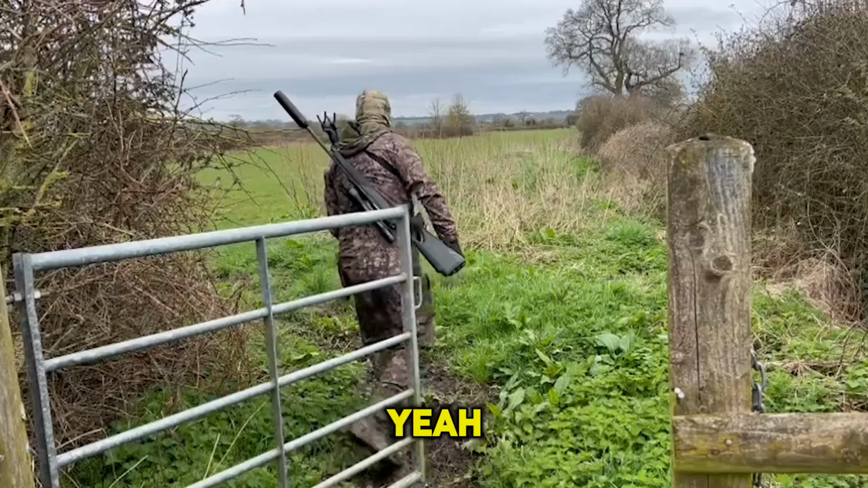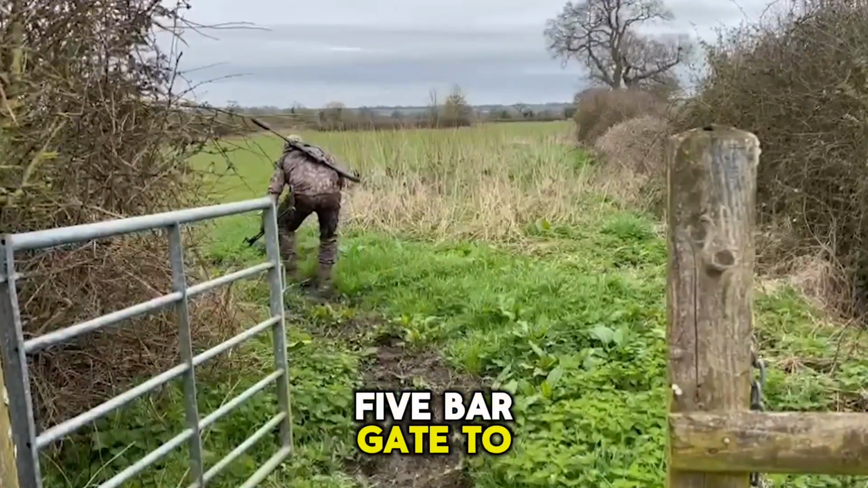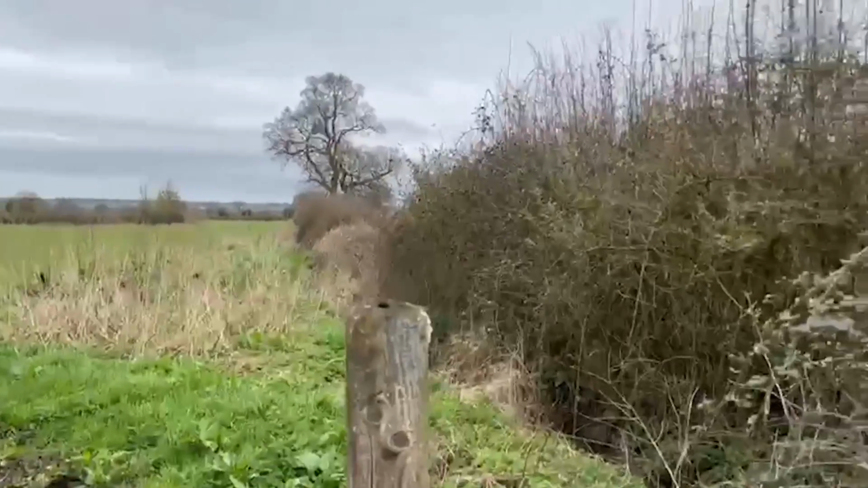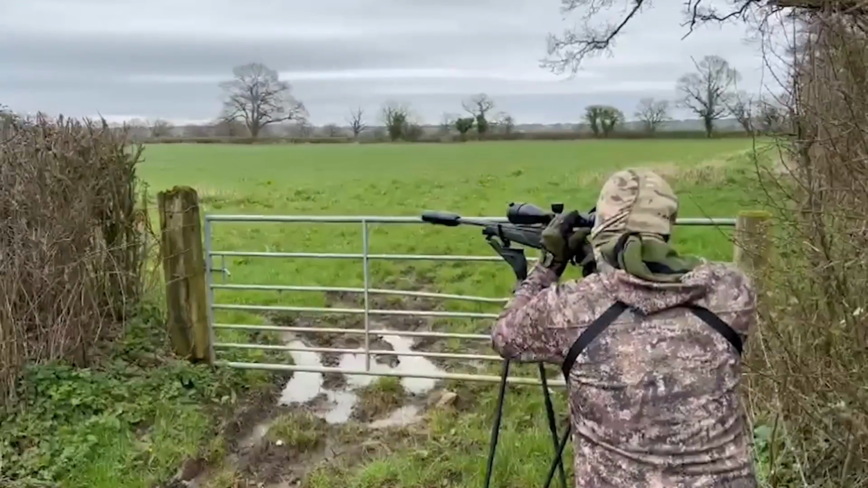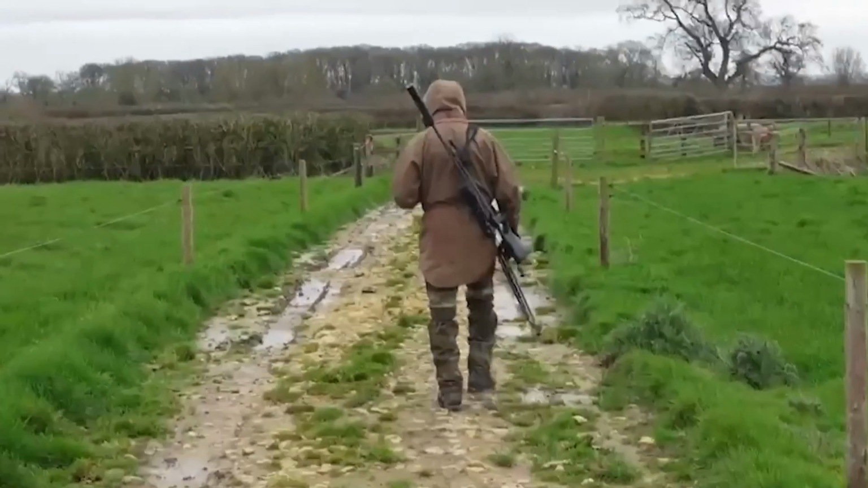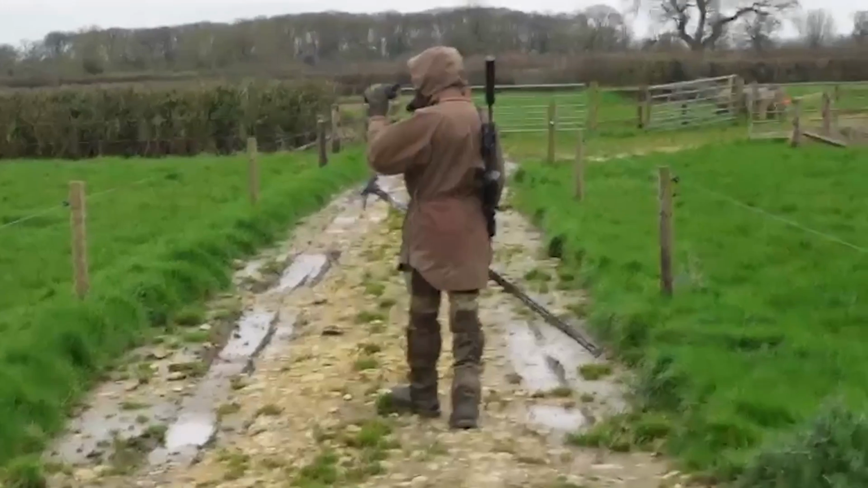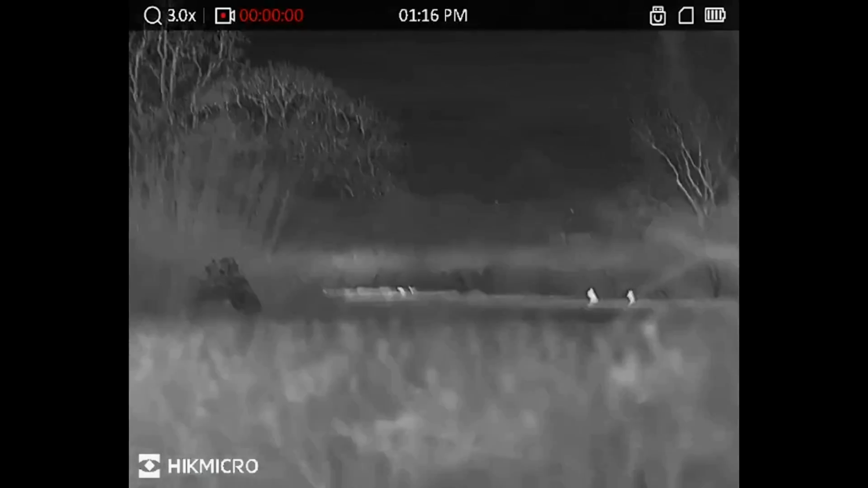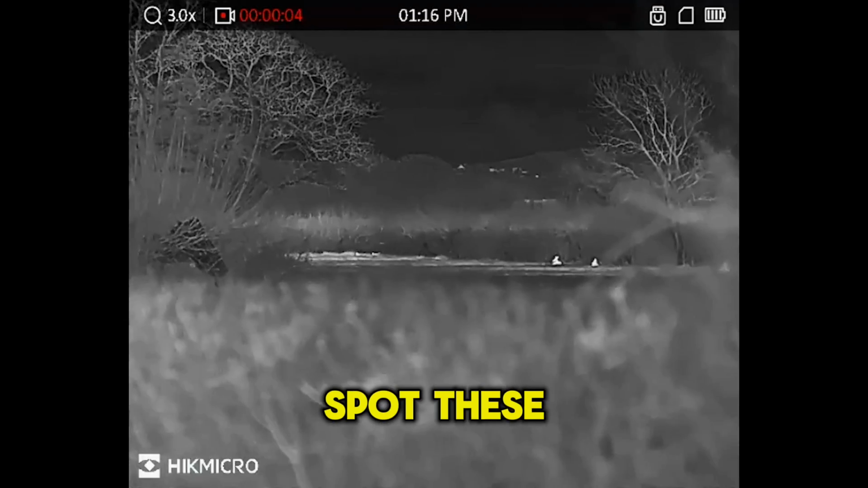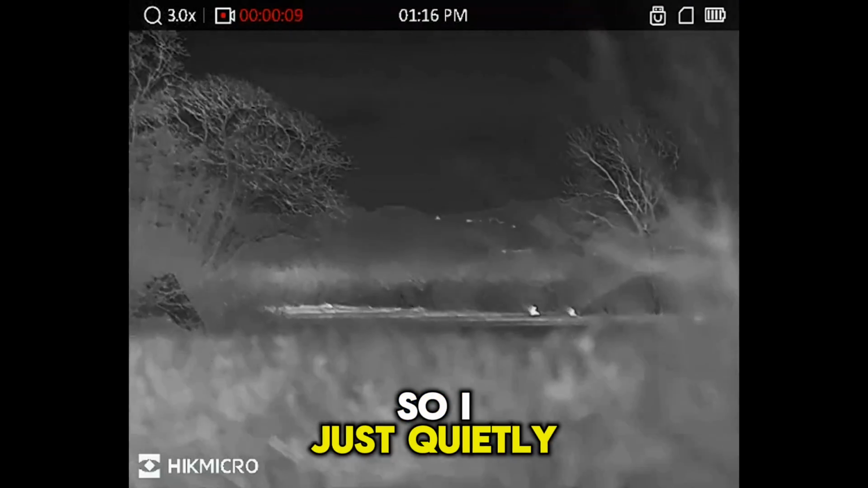Absolutely. Yeah. So here's Joe now just creeping through this 5-bar gate to get into position to take roe we'd spotted in the next field. So it was my turn now, and I managed to spot these 2 roe in the adjacent field through the Condor, so I just quietly stalked in.